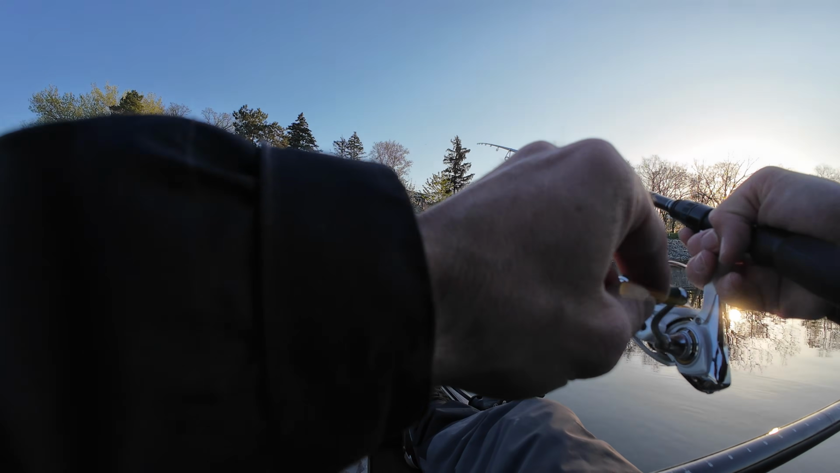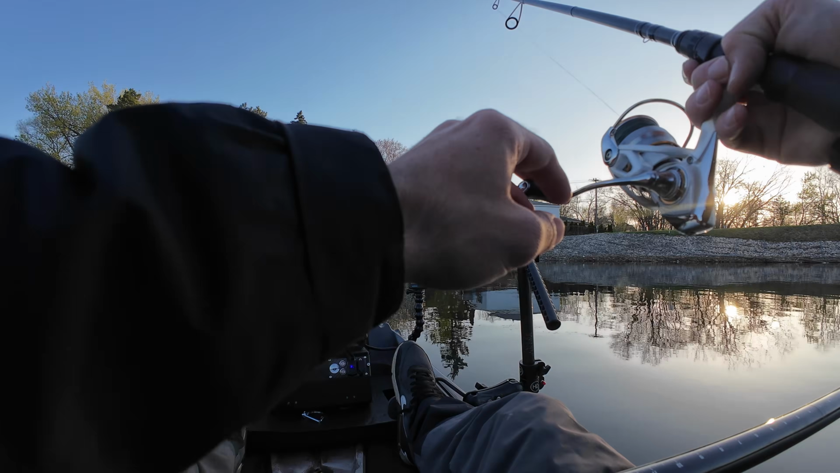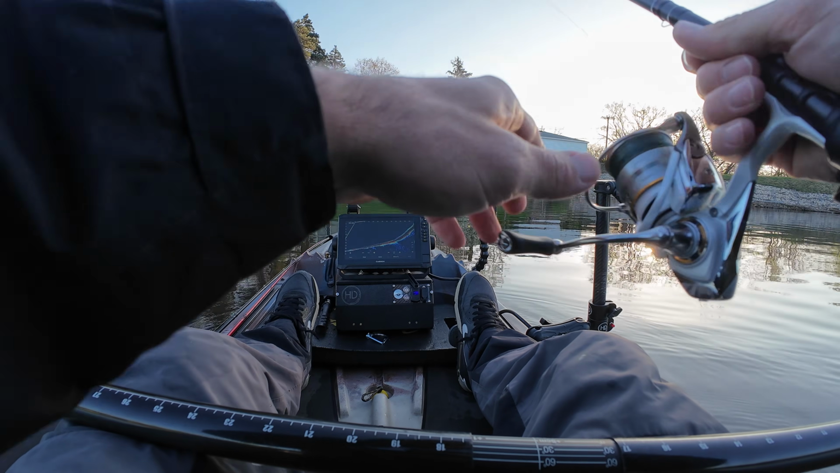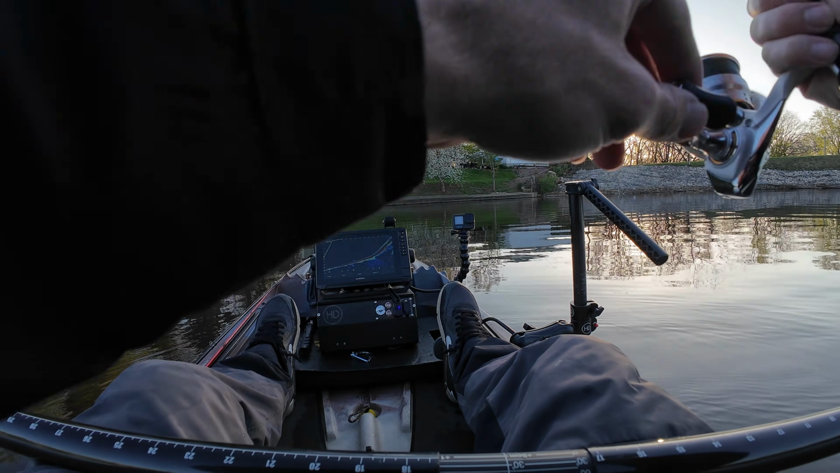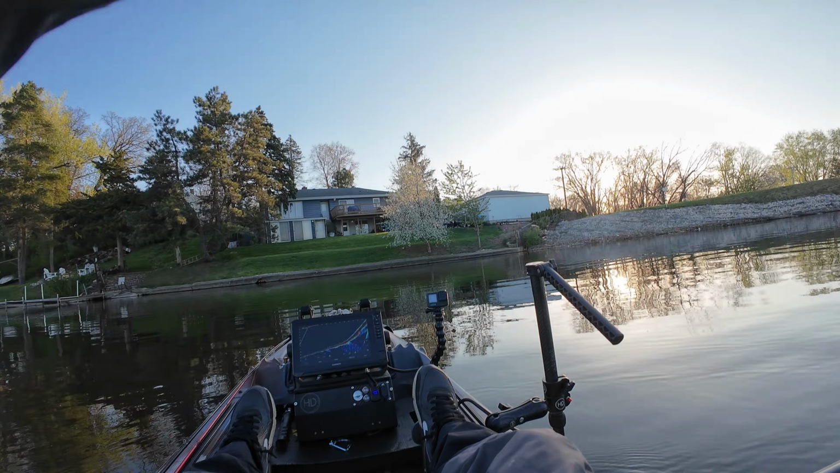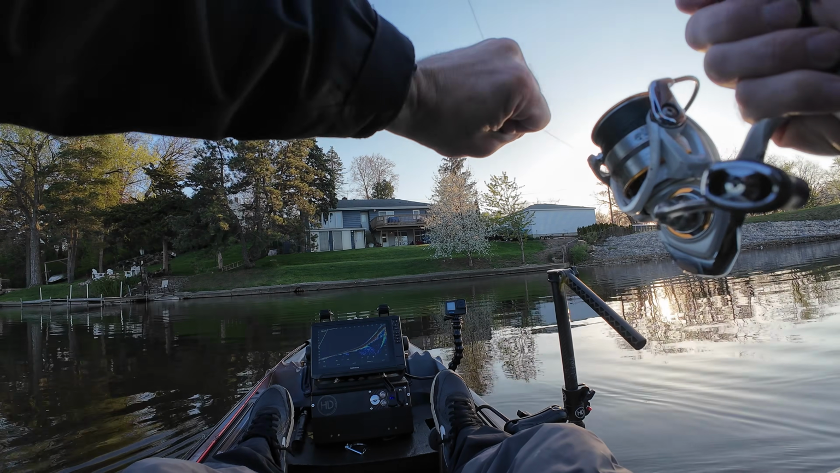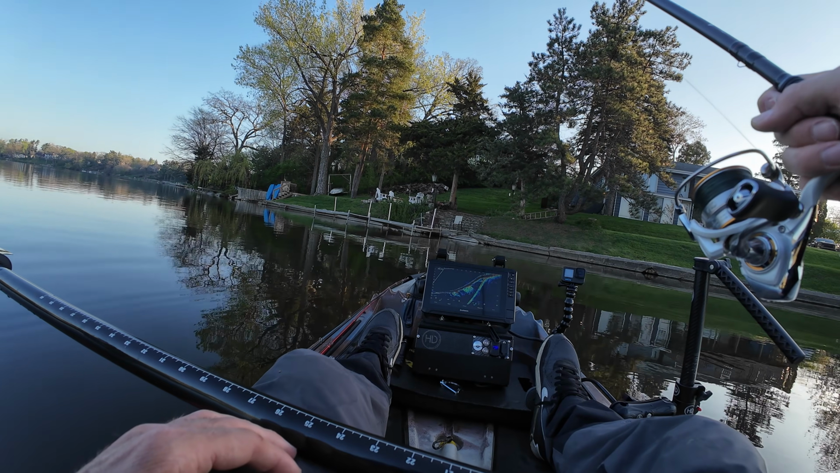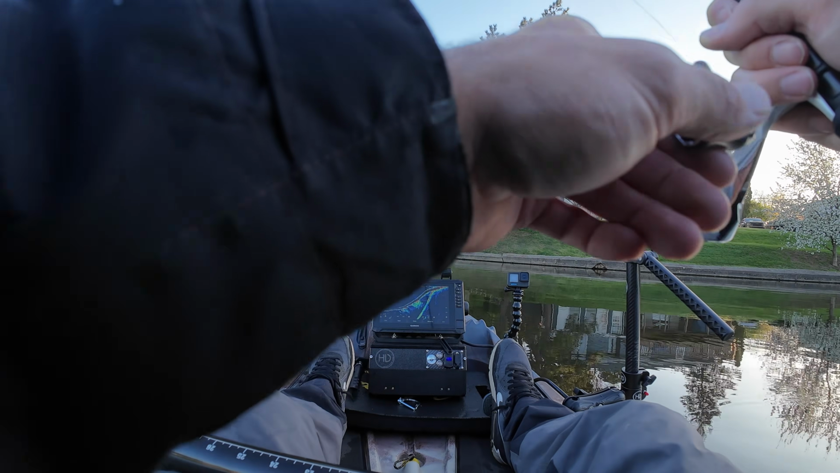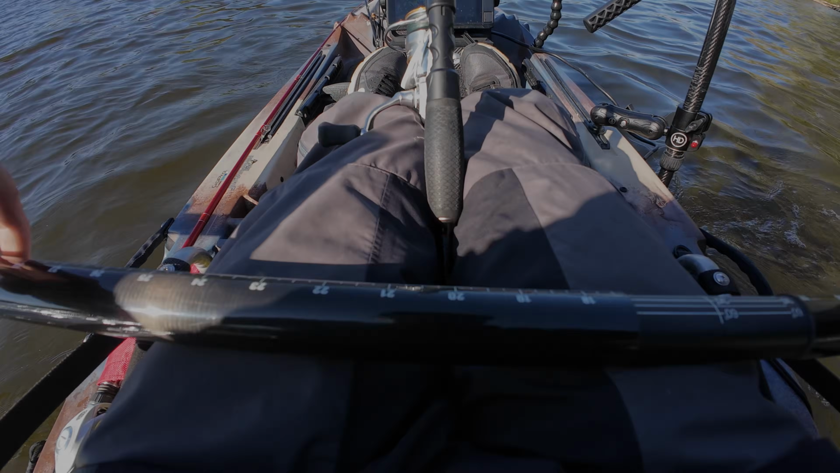But I think there's actually a couple smallmouth just hanging out on the bottom. Just lost one. I've seen a couple like chase it along the bottom, like real close to shore. Yeah. But there's not a whole lot. I had one hit.